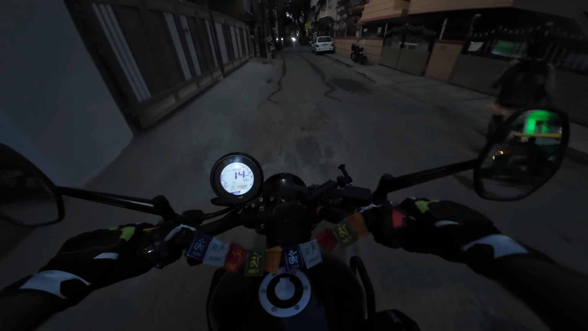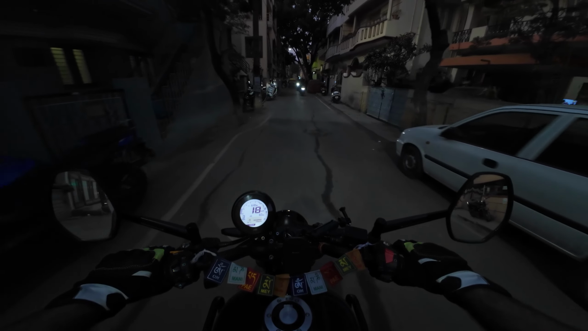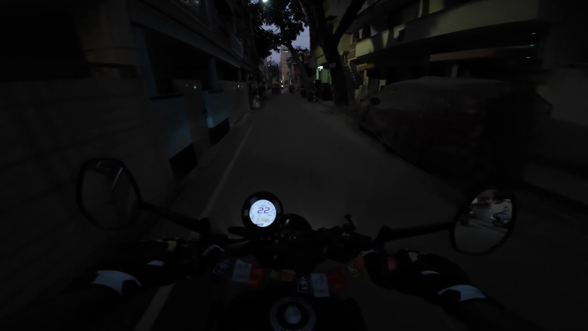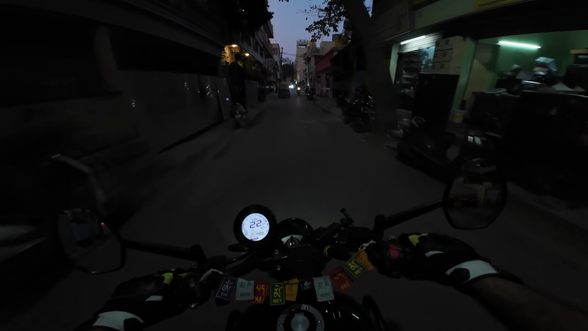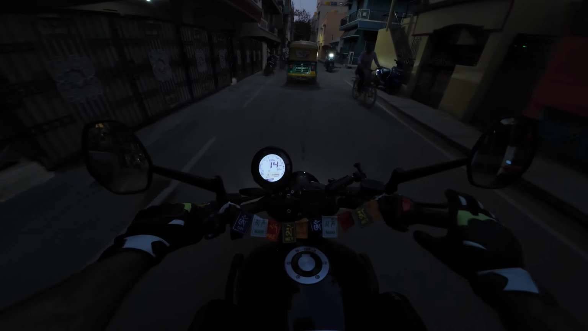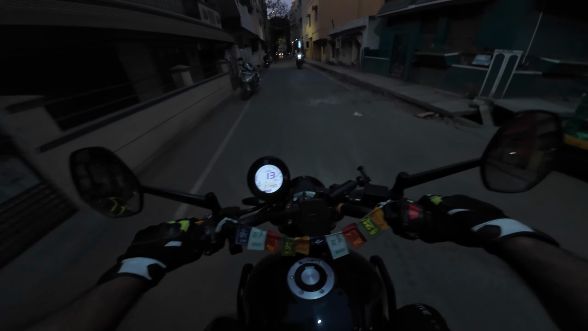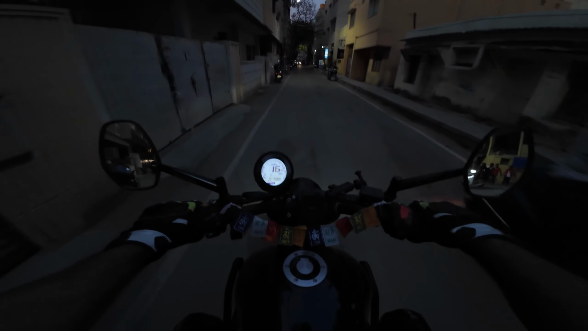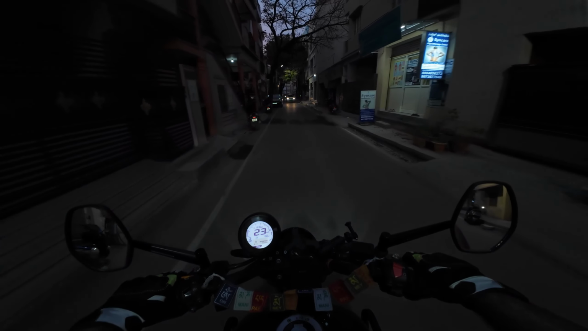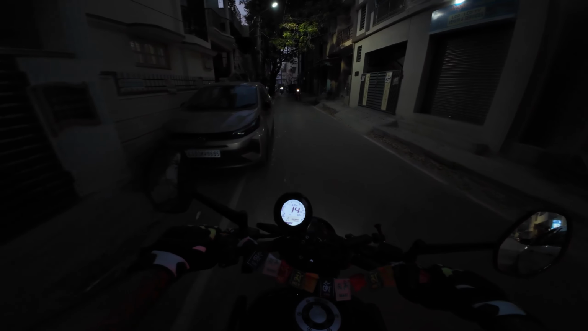So some off-roading patch. When the speed comes under 10, then you have to change to first gear and again to second. You don't have any option. I try to not go under 10 even on breakers, but still sometimes you have to, so it's okay.